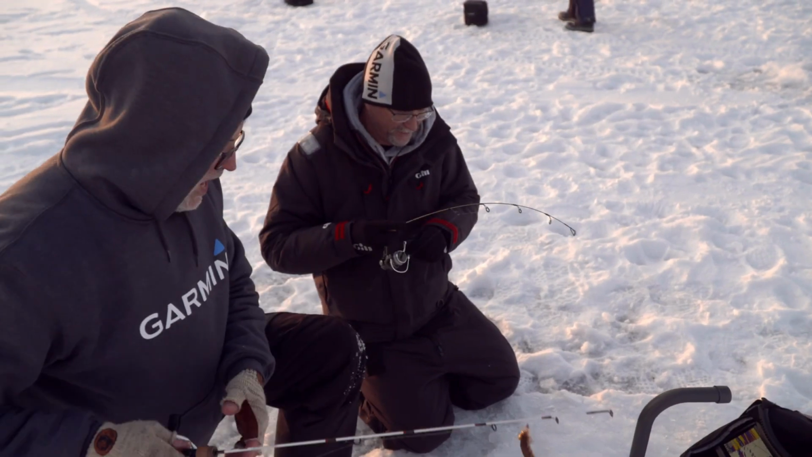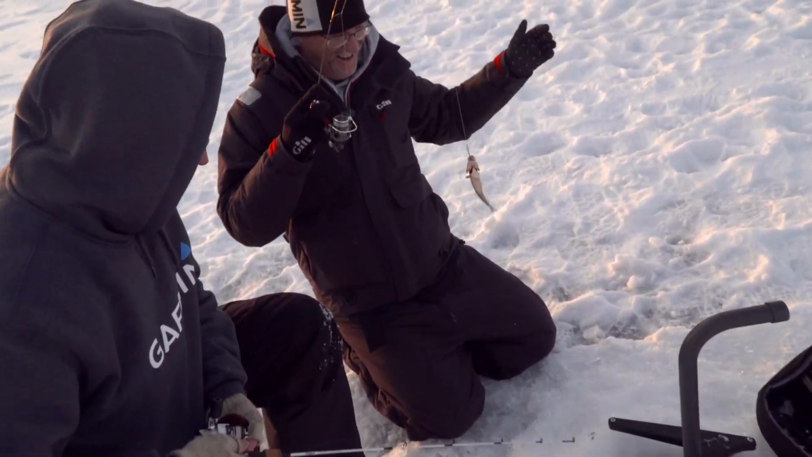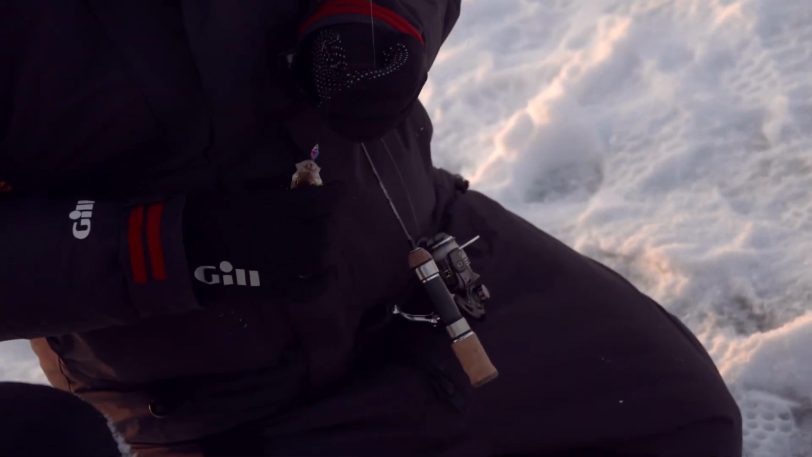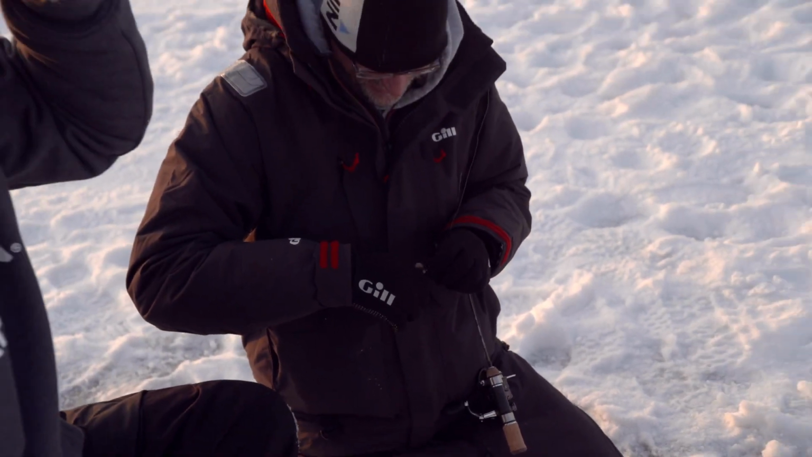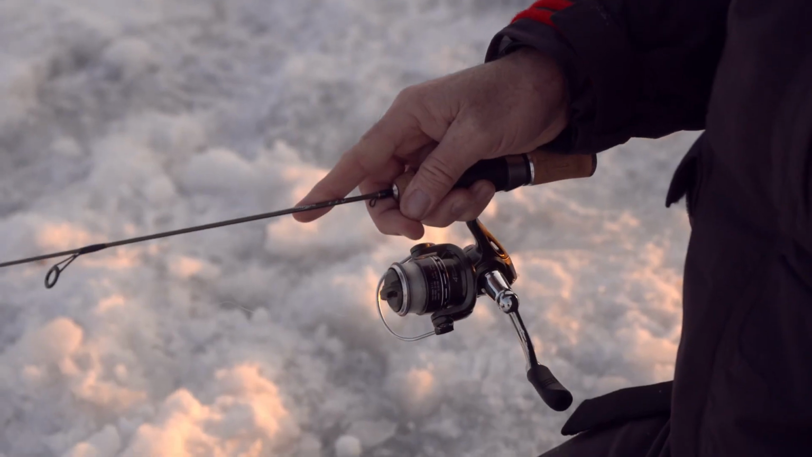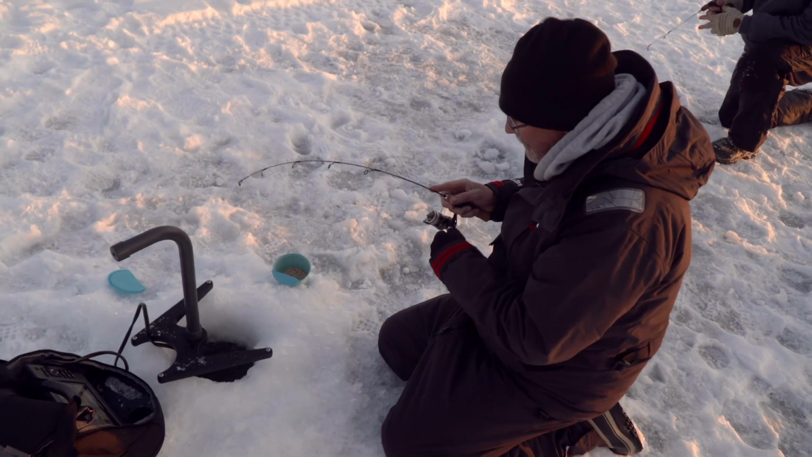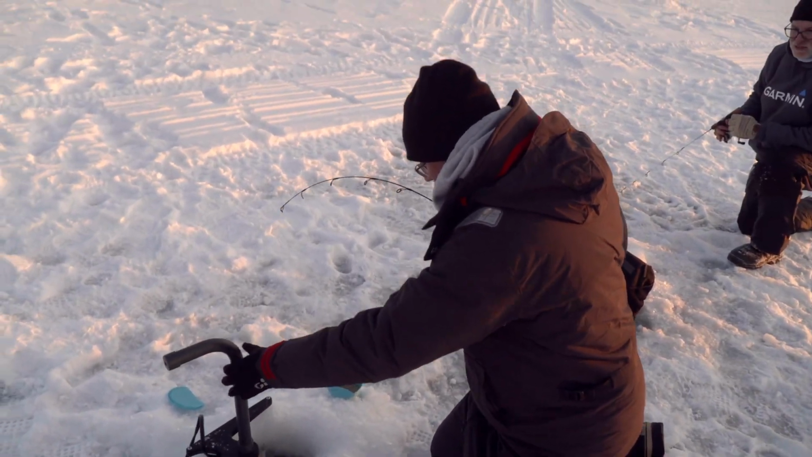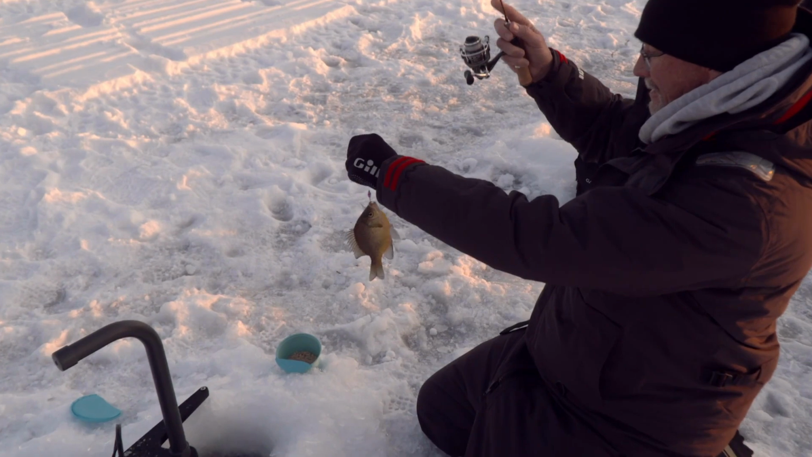I don't think my... What is that now? You got him all right. Yeah, I got him. Look at that screen though. It's just... Oh, that's awesome. You need to pull your... Yep. Big sunfish. Oh, that is a big one. Big sunfish.